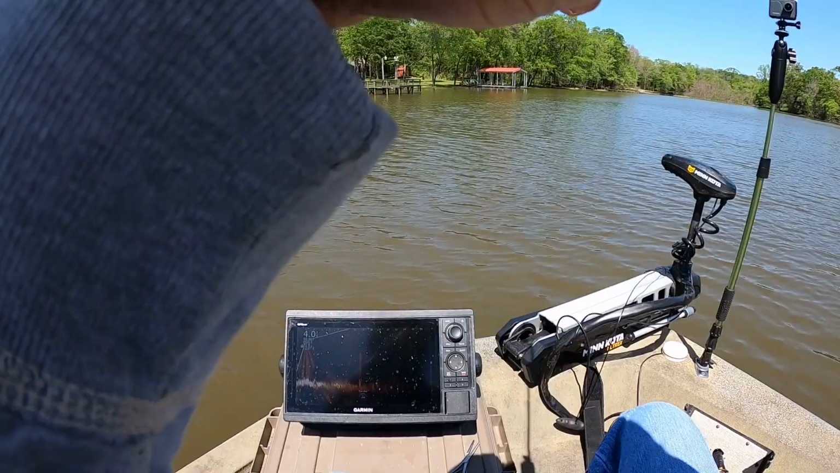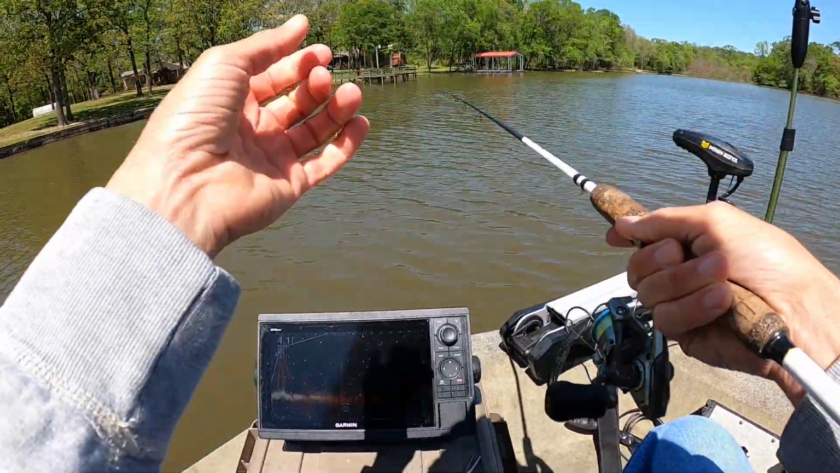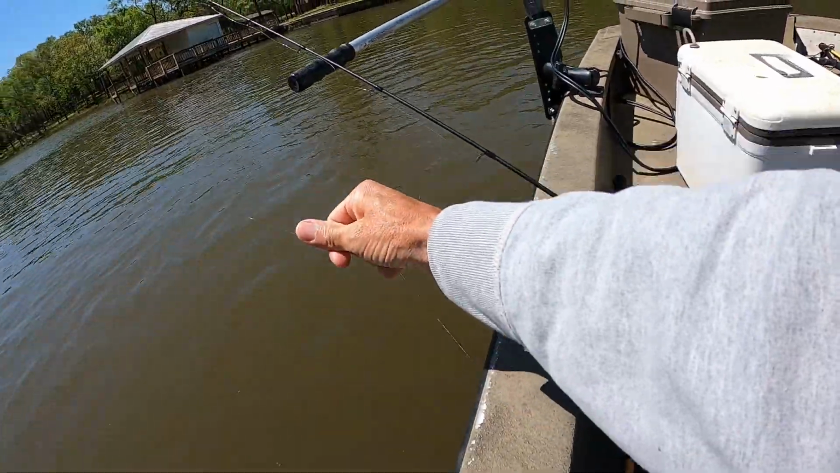There he goes. He got it. Oh, he got me around a tree. You sorry sucker, you. We'll get this part back anyway.